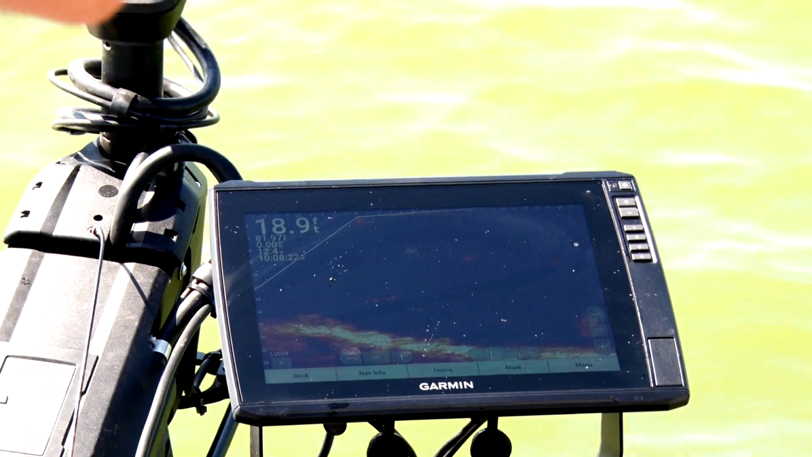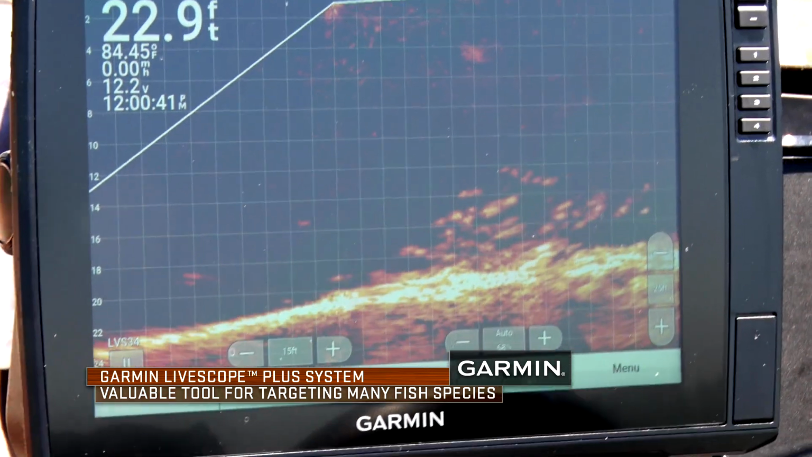Forward-facing sonar has really changed the way that I approach a lot of lakes. I see myself fishing a lot deeper on clear lakes like Table Rock, Smith Lake, different places where fish really suspend deeper. Fish where we didn't even know where they were at.